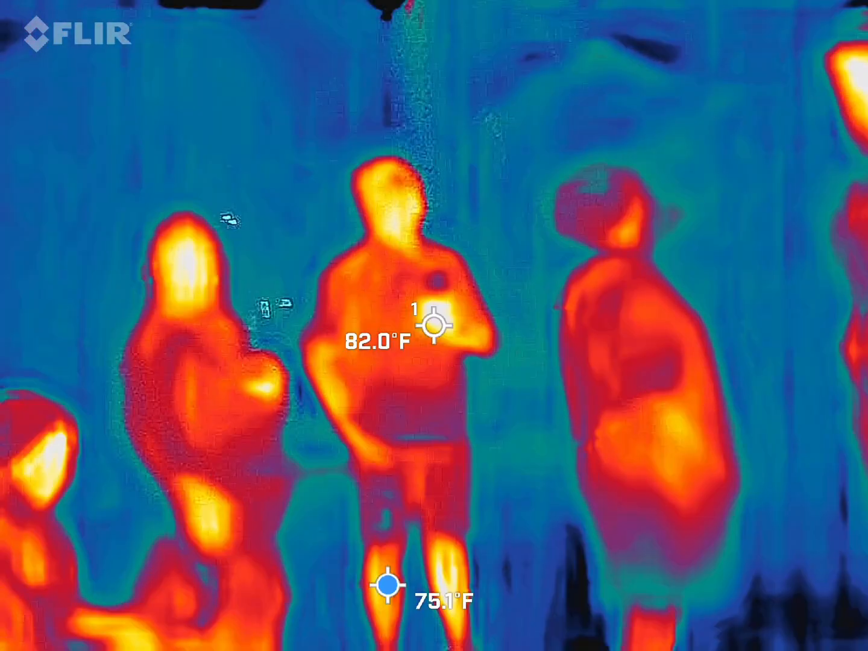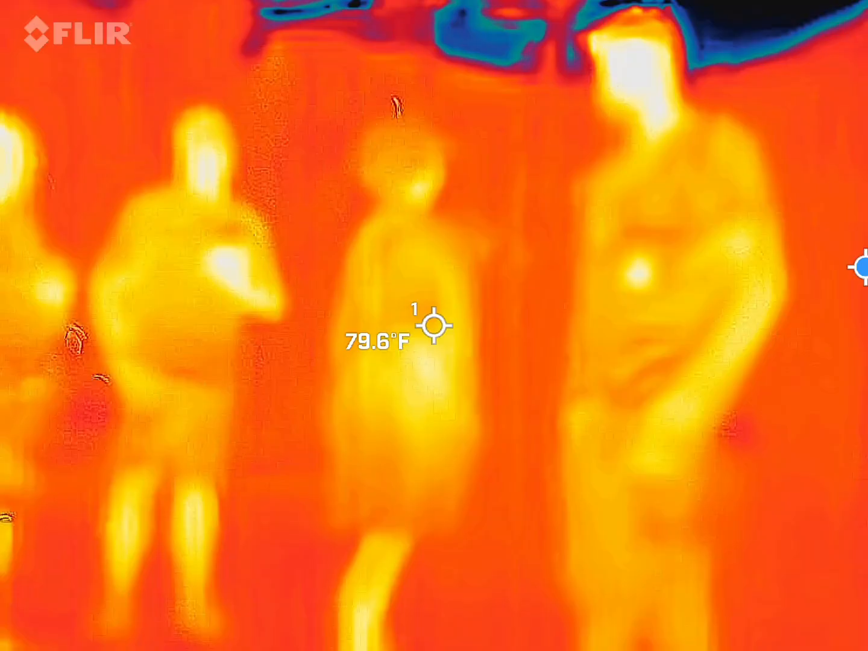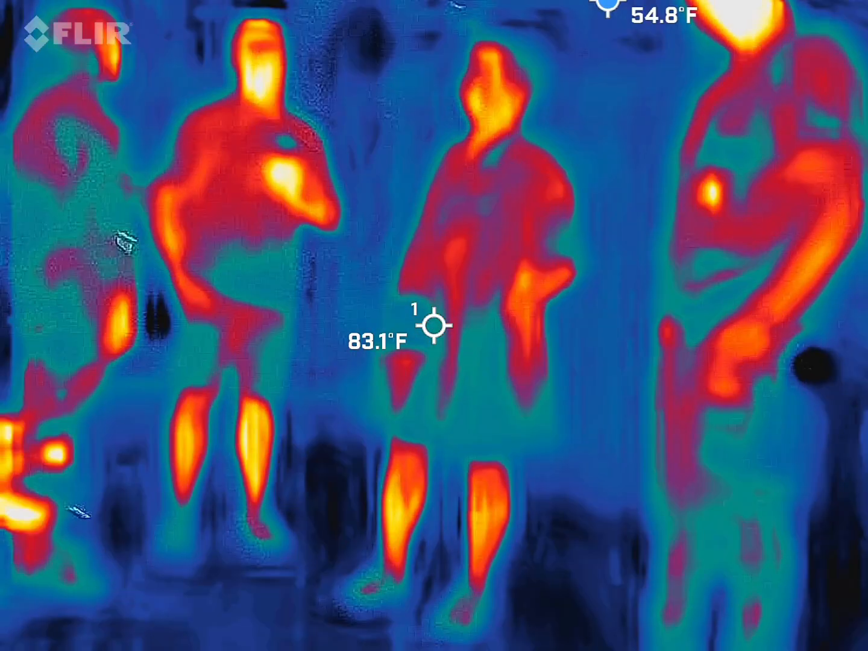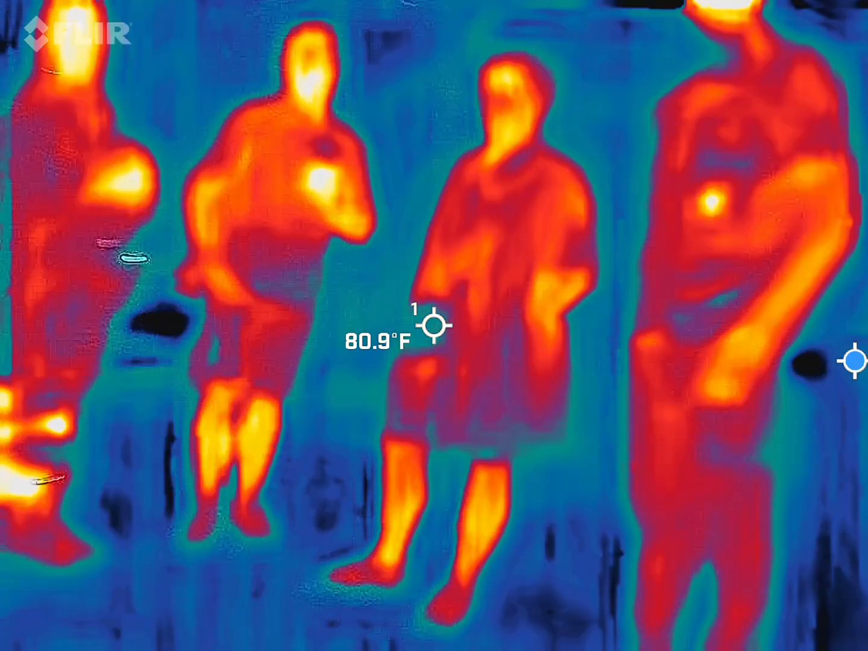This used to be called Dueler's Alley. This is where some of the duels used to occur for the city of Charleston. That's why every ghost tour comes down here. They all tell the same story. I'm going to tell you that story, but I'm going to give you a few extra details because you're ghost hunting. You're not on a cheesy campfire and marshmallow kind of ghost tour.